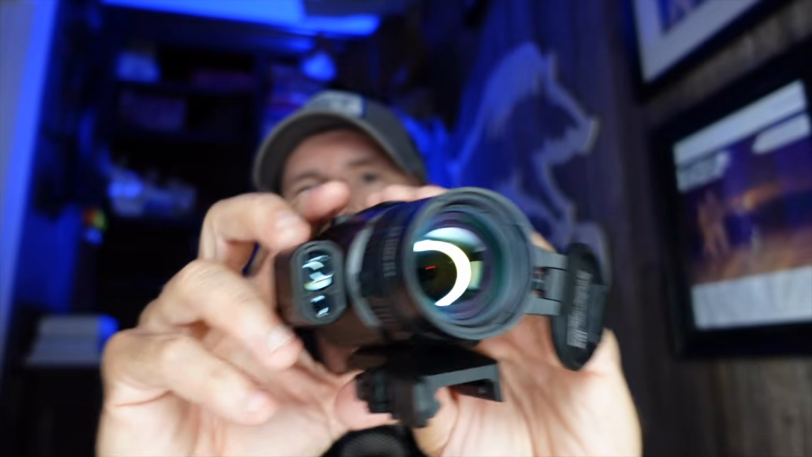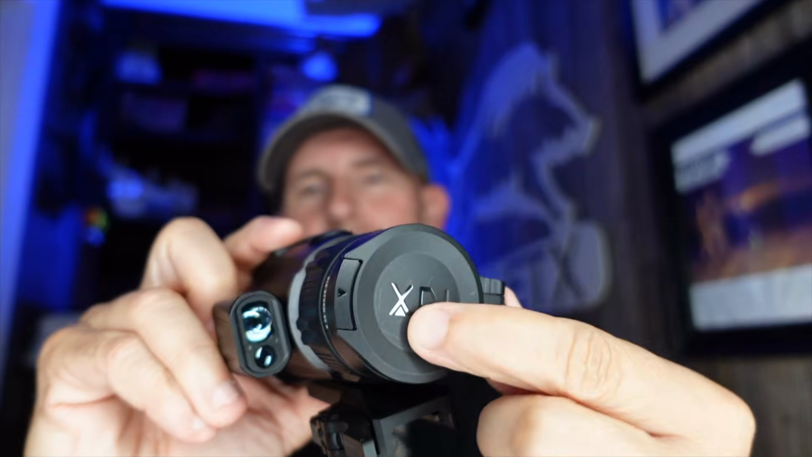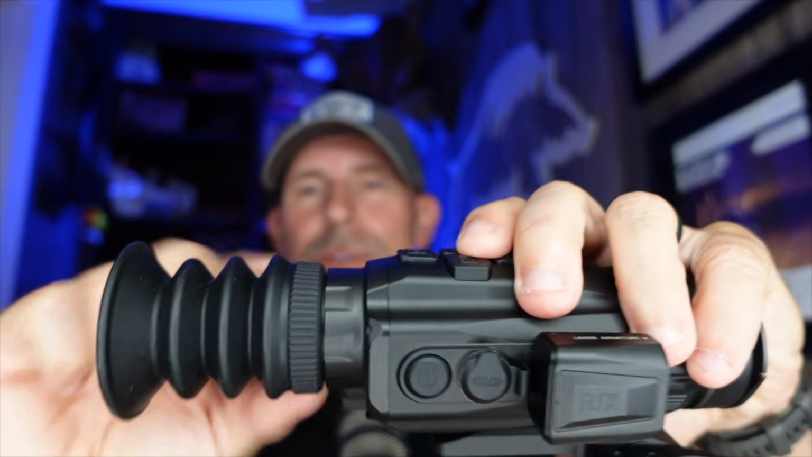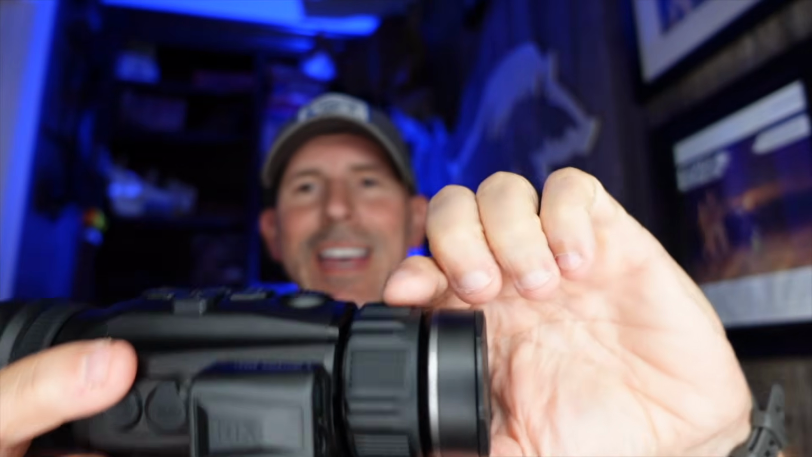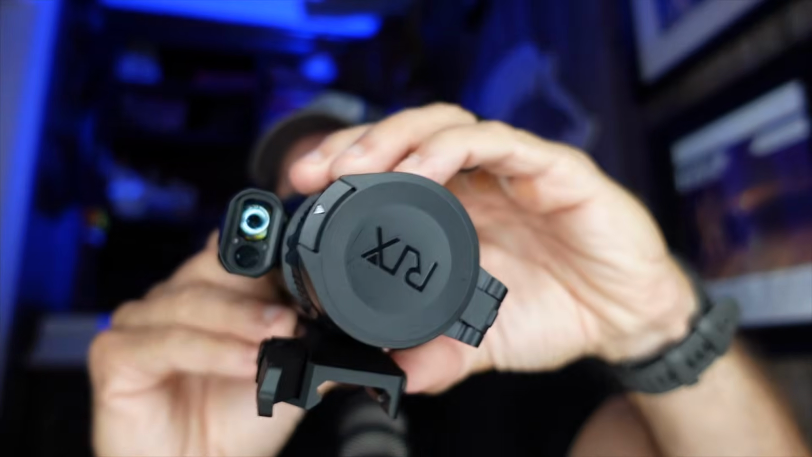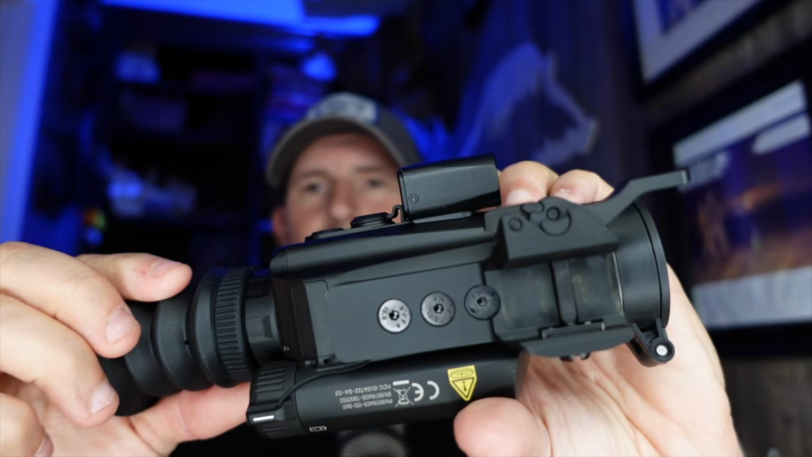Spring-loaded lens cap, plastic lens cap, very hard plastic, protective cover over that objective lens. Eyepiece diopter focus here close to the eyepiece, obviously. And then your objective lens focus right here on this side. And you have your Rix branded QD mount.